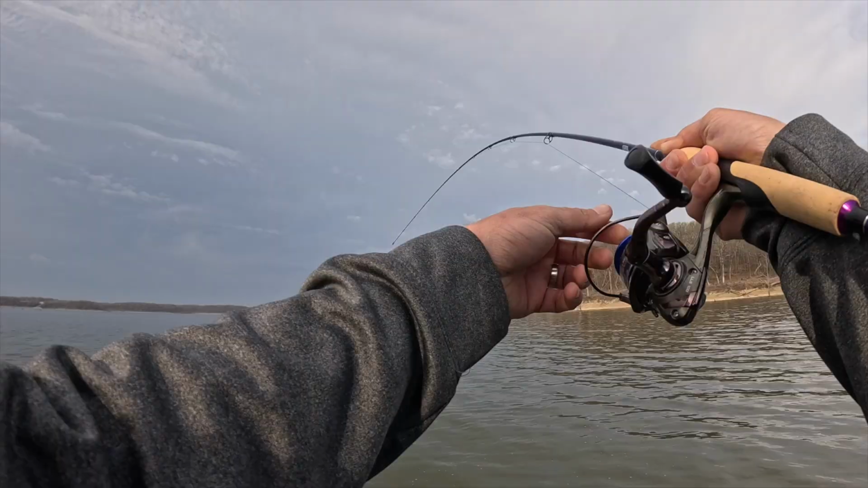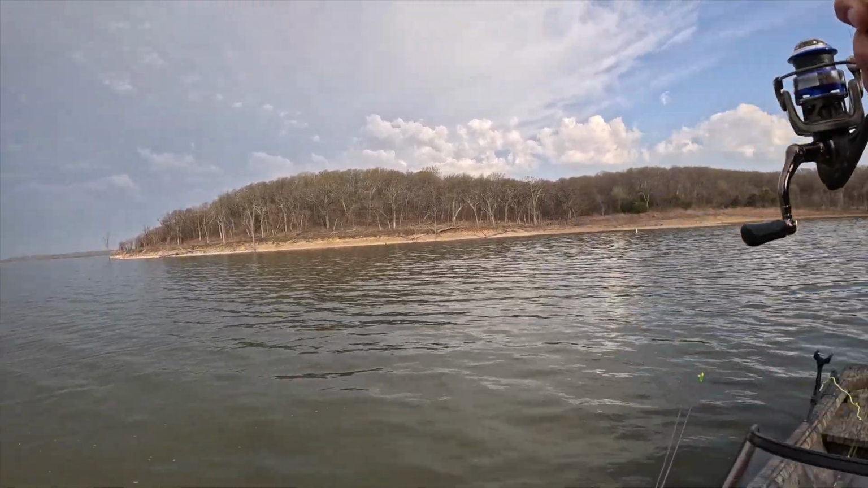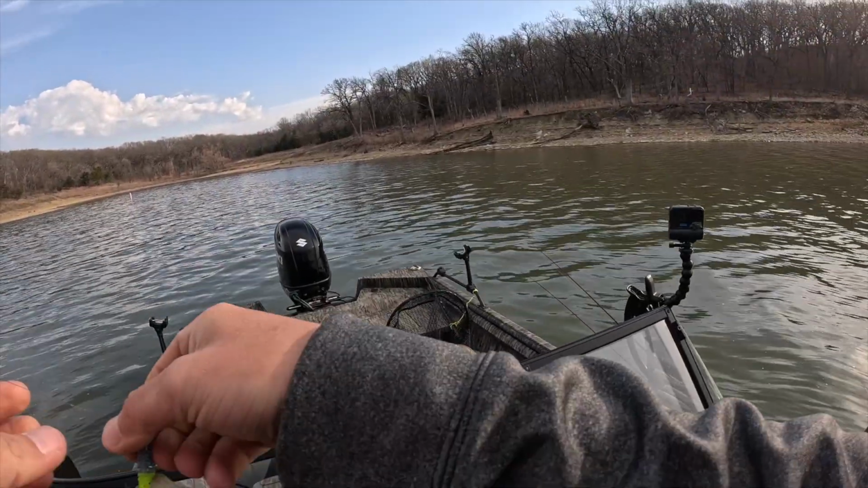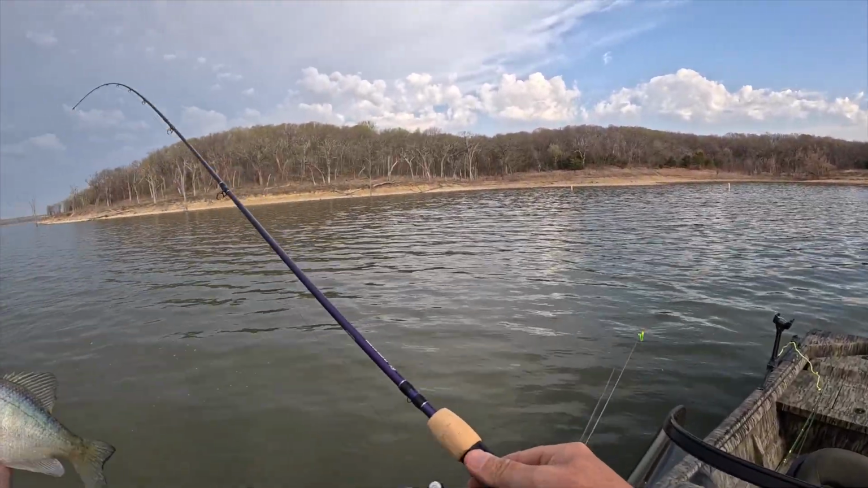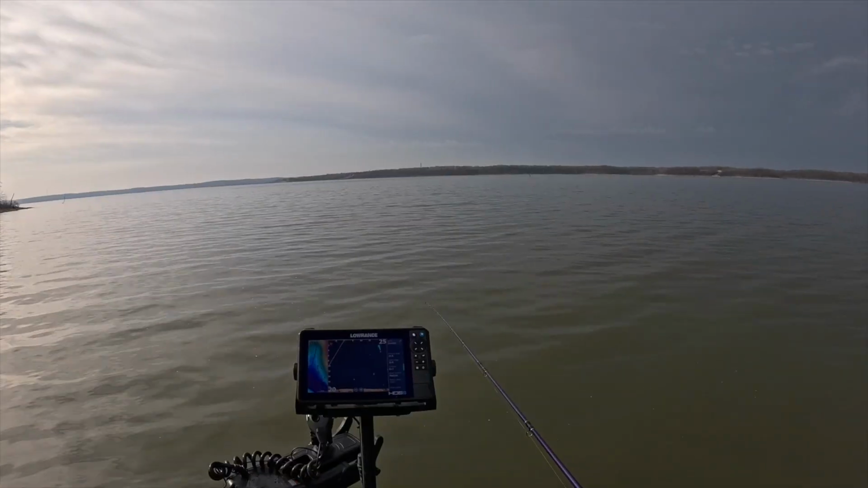Got him. I gotta tighten up this drag. Out in the open. I might keep a few fish today. I want to fish fry. I'm gonna be home. I got a meeting at 3:30, so we'll see if we can find some nice eaters. We'll keep about 5 good ones.